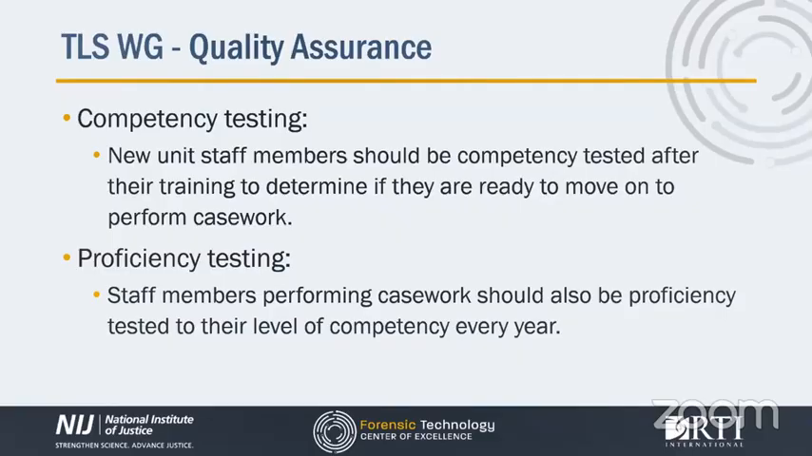Competency testing should also be controlled, known result tests, and competency tests should be given at the appropriate level for the member's training, whether that's operator, technologist, or analyst. Results of the competency test should be maintained by the agency in accordance with agency procedures and guidelines.